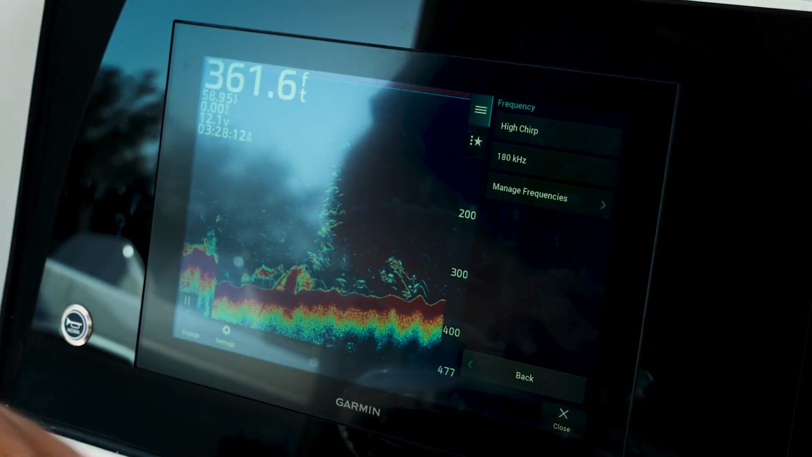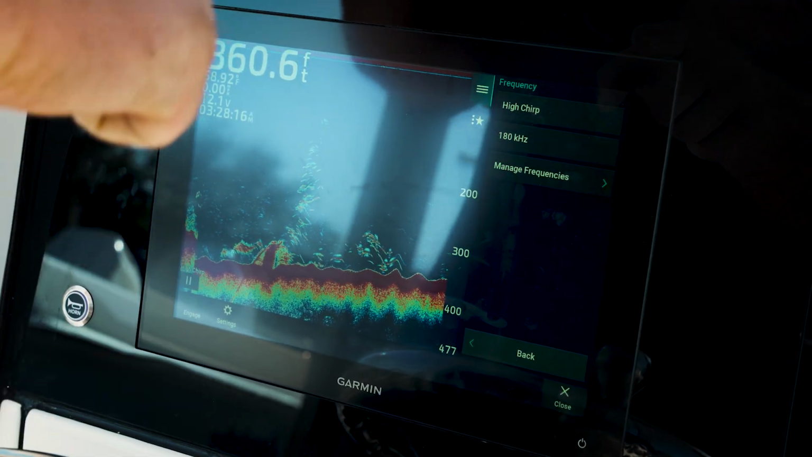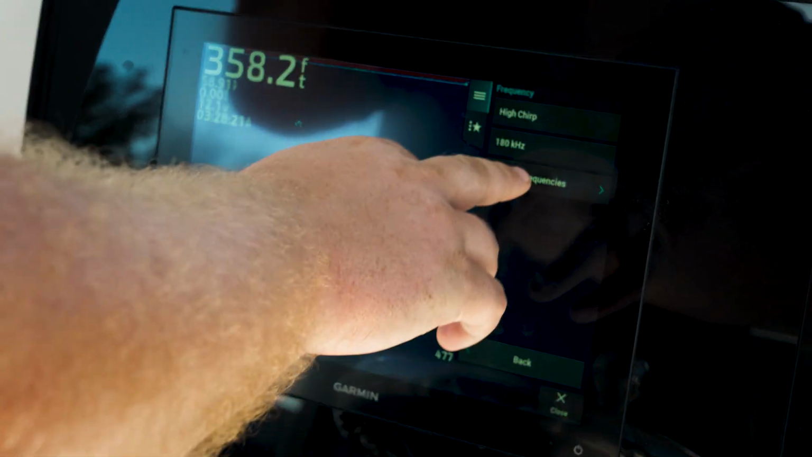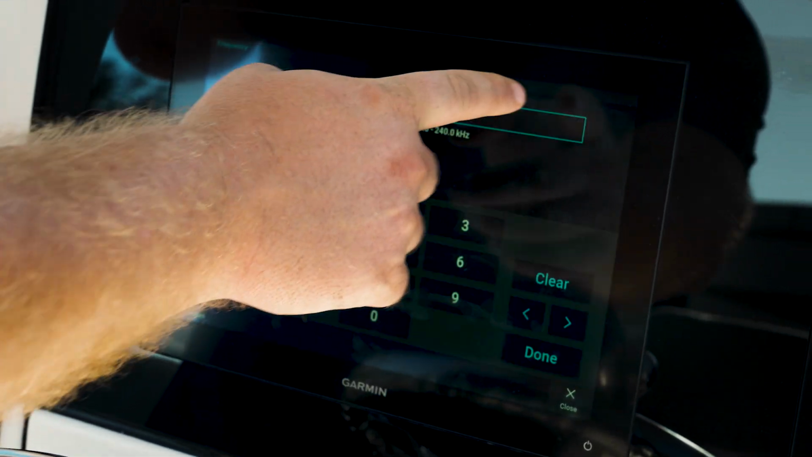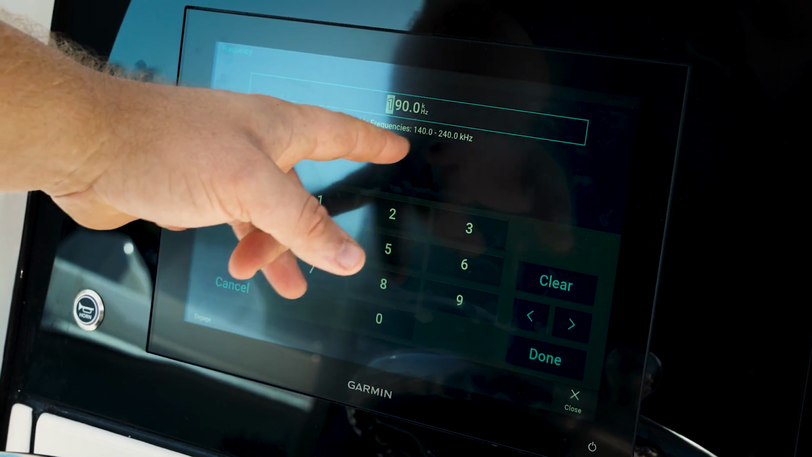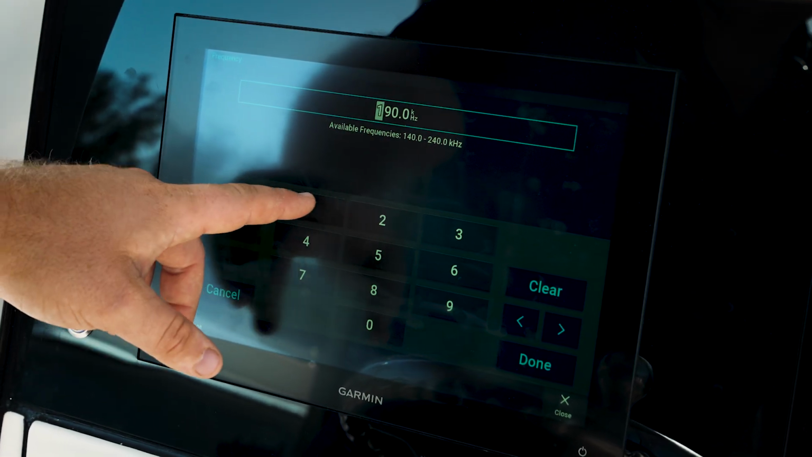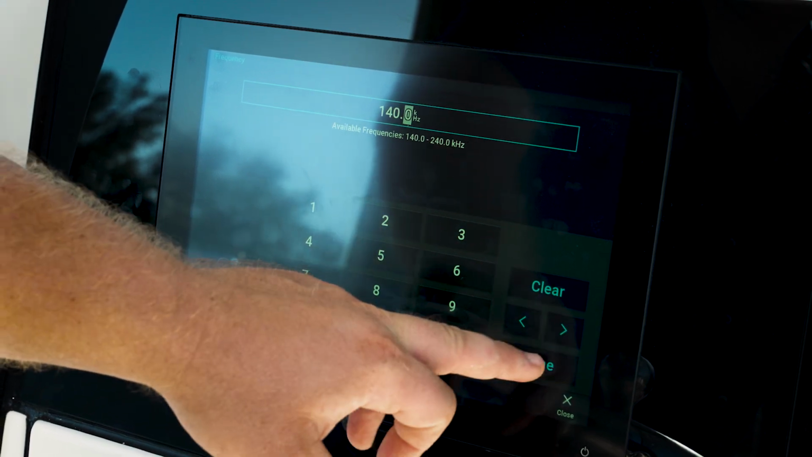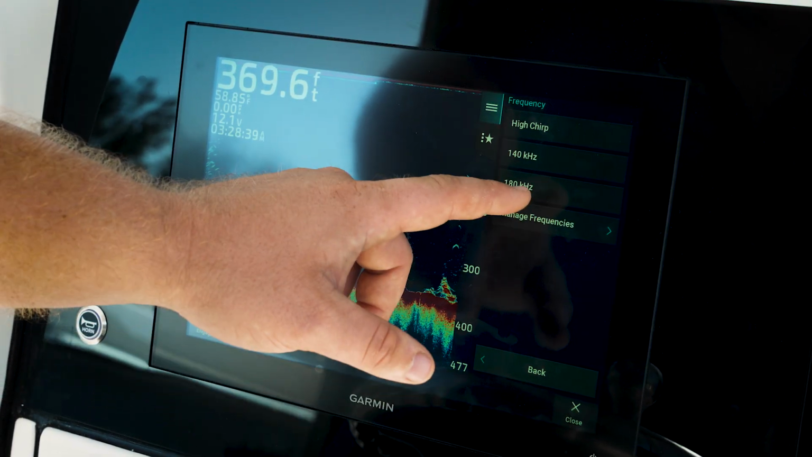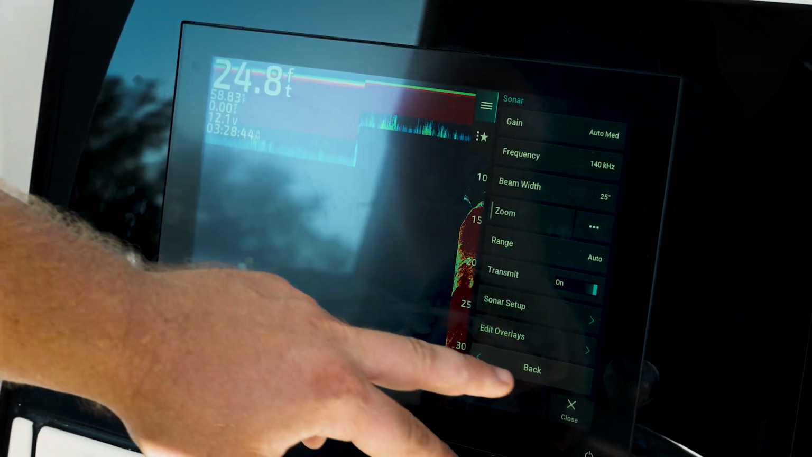Beyond that, you have different frequencies that you can use, and there's a nice wide range that's available to you. They give you two standards, which is going to be 180 kilohertz, or you can go into the high chirp, or you can manage frequencies by putting in a new preset. You can see with this transducer, I have a range of anything from 140 to 240 kilohertz. Let's say I want to go with a low frequency. Let's go ahead and put it in at 140, the base. Hit done, and it's already going to be set up. Go back, and now I can go into the frequency, tap there, and it's going to give me a low frequency transmission.